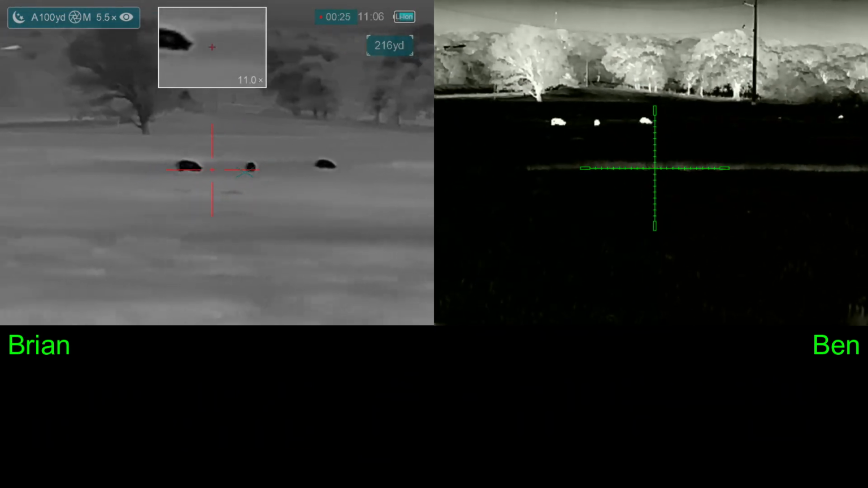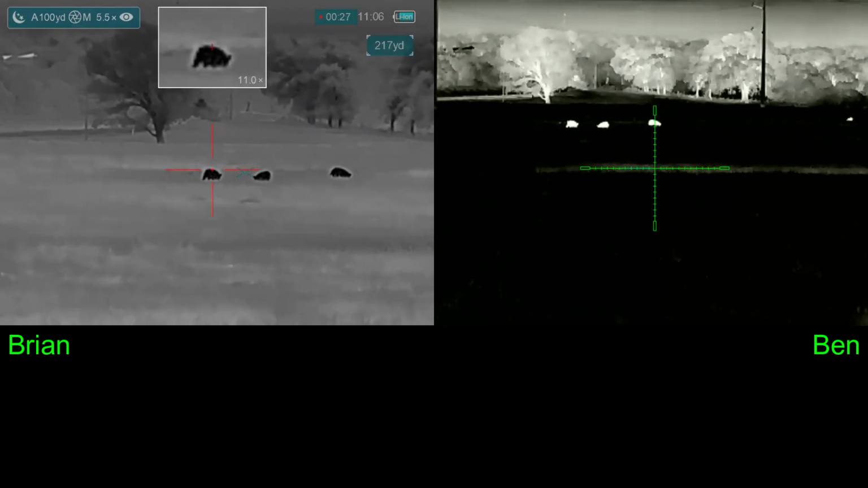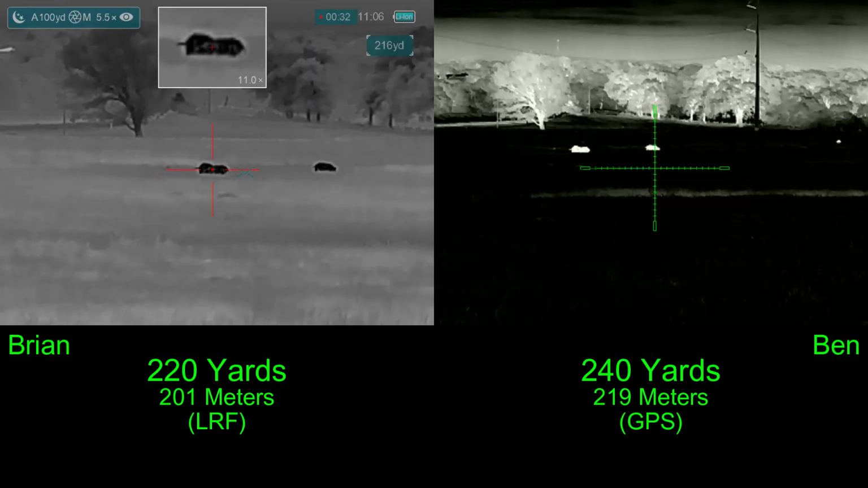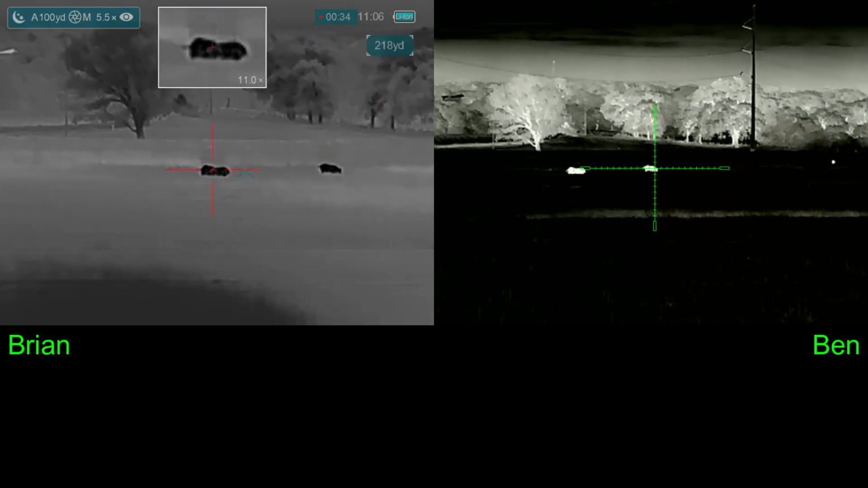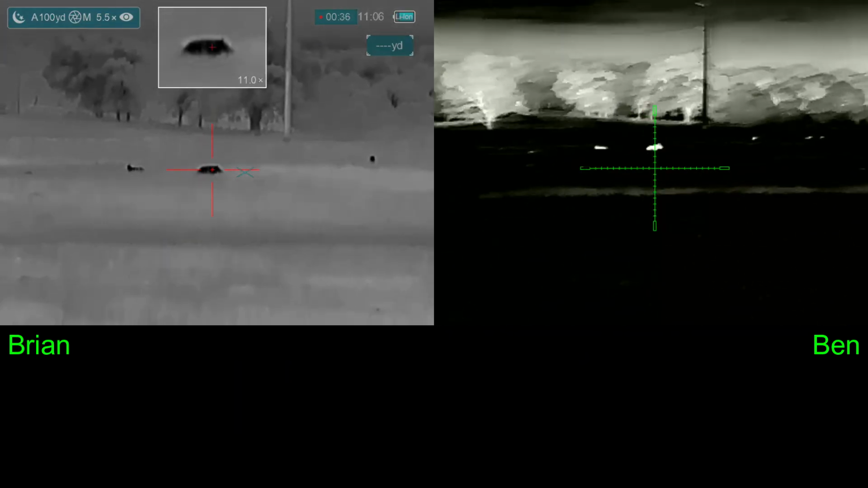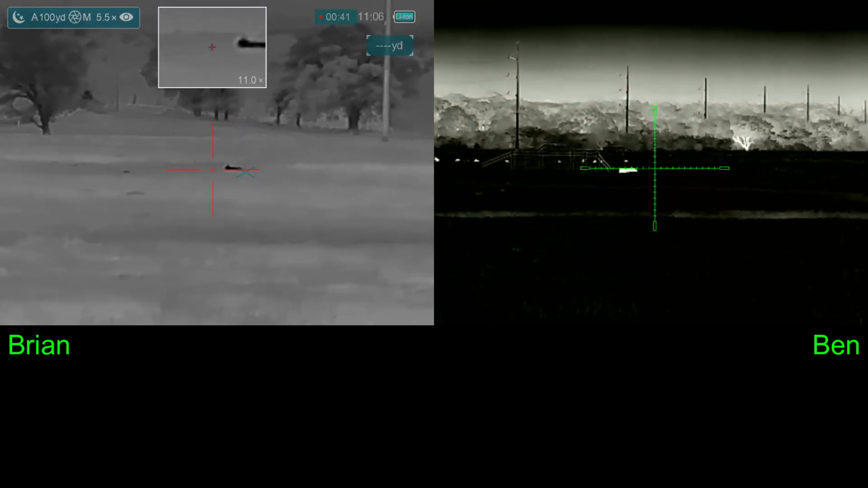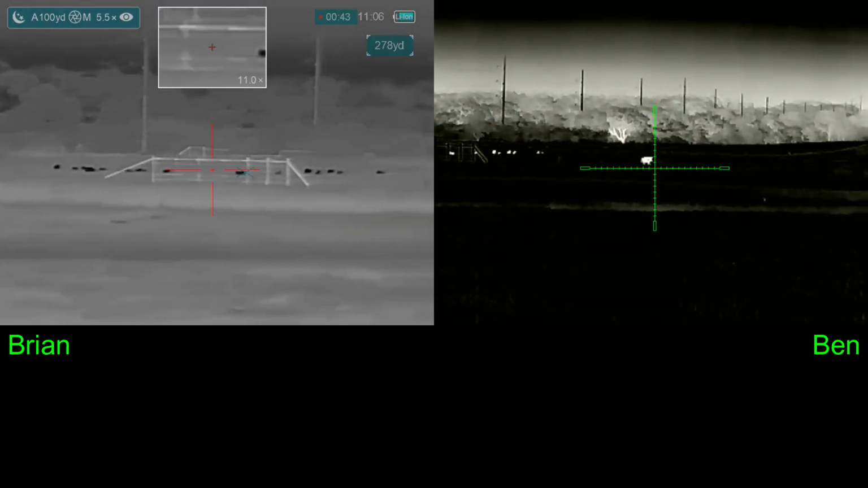Can I take... Okay, I've got one. Do you have one? Which one do you have? I'll be on the far left. Okay, I got the one on the right. 3, 2, 1. I'd hoped for a twofer, but only got one. Ben dropped his, but it's still alive. Well, there go the rest of them.